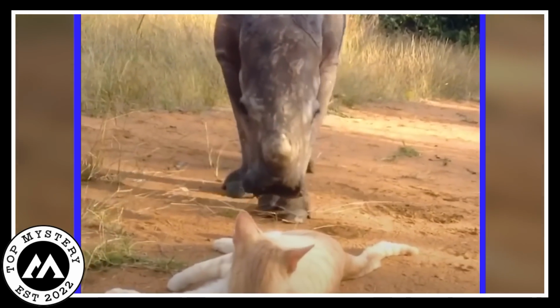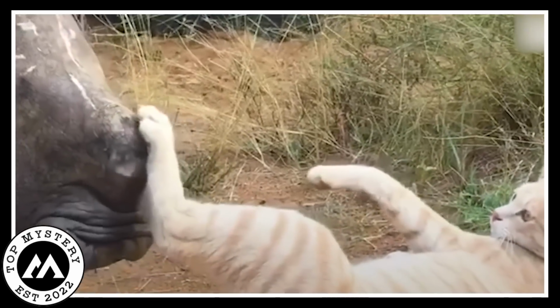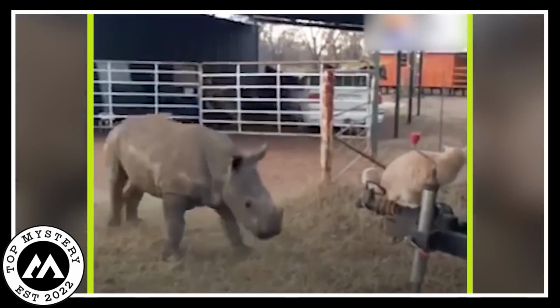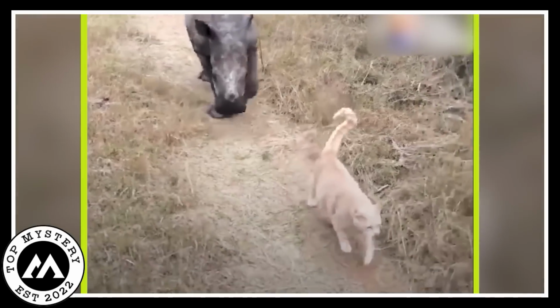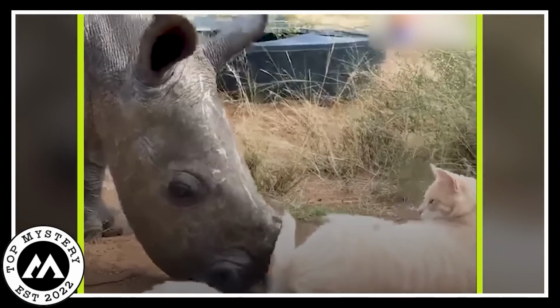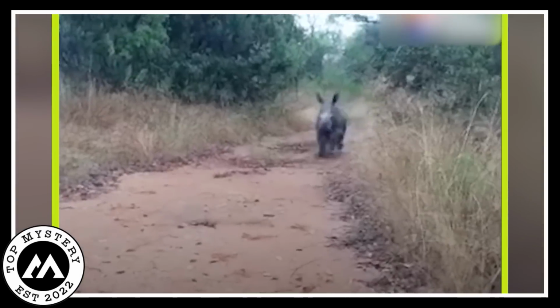They played games in the tall grass, enjoyed picnics by the babbling brook, and even had their own secret language of purrs and trumpets. To some, their friendship might have seemed strange, but in their world, it was a masterpiece of love. In that forest, a heartwarming story was written, one that proved love knows no boundaries, not even between a cat and a rhino. It was a little weird, yes, but incredibly cute.